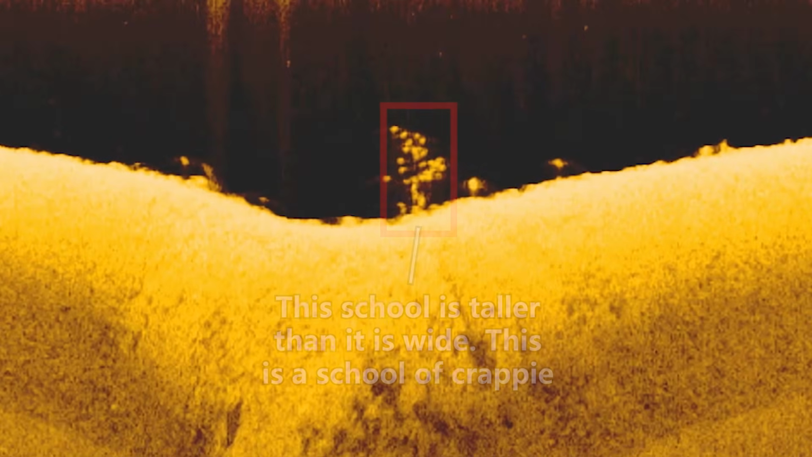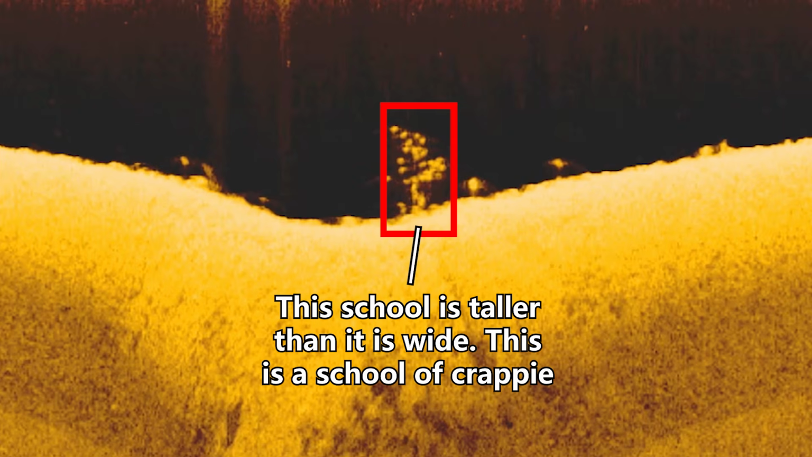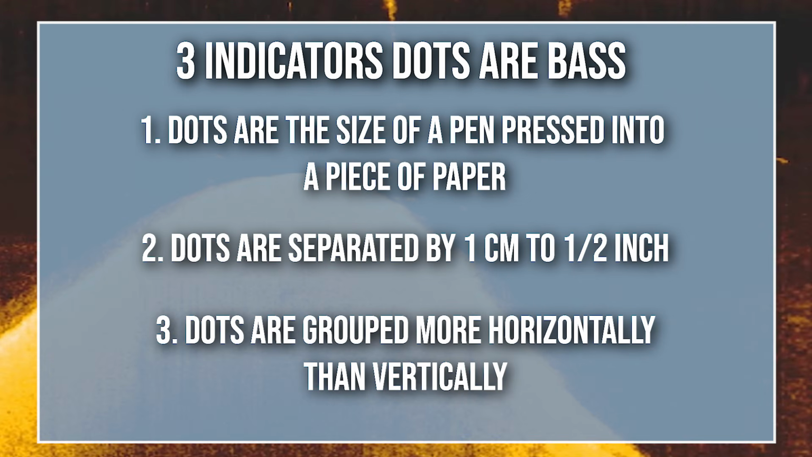Or a lot of times you'll find groups of fish that are spread very tall, basically stacked right up on top of each other, but they aren't spread horizontally or right and left very far. And so these are going to be other species of fish, most of the time crappie. And so this is another indicator that you're dealing with a school of bass as opposed to another school of fish. And those are the 3 main indicators I use to determine if dots are bass.